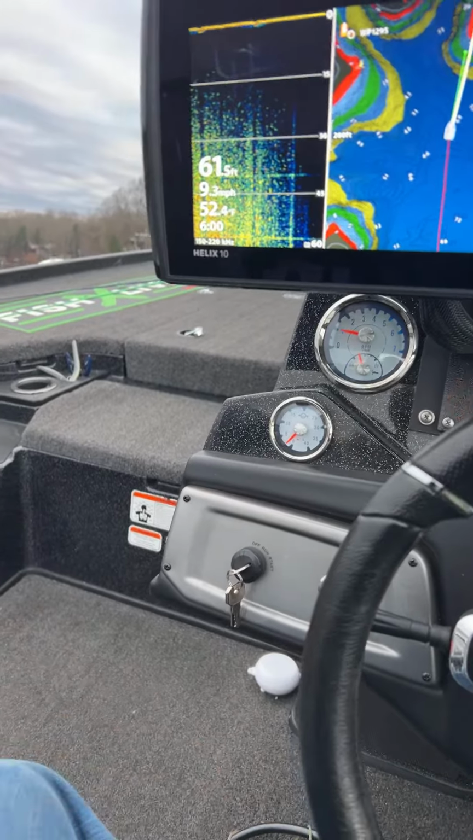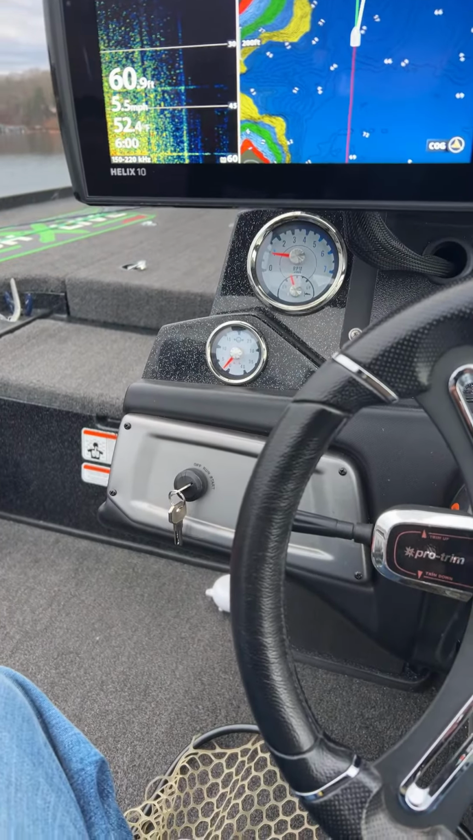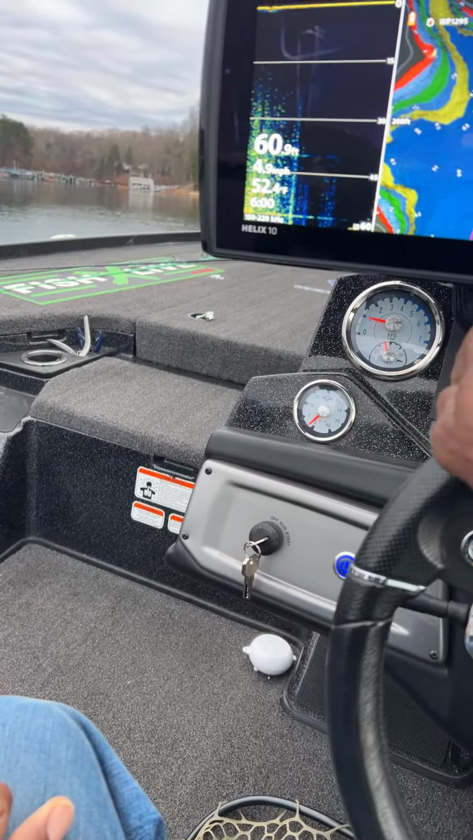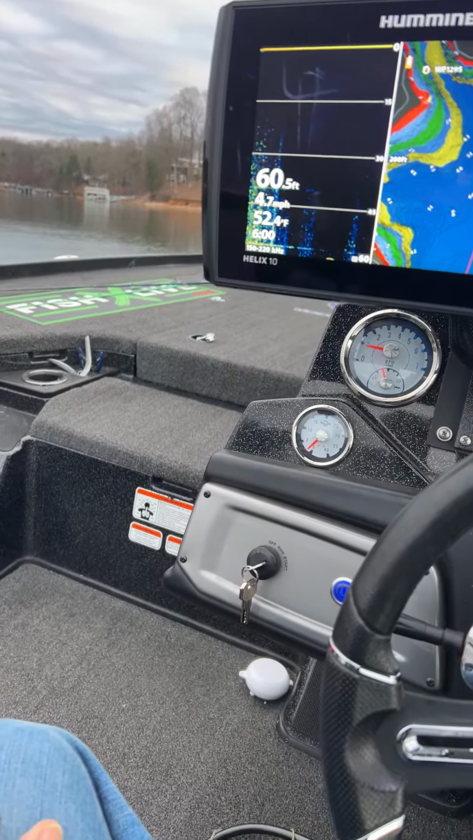All right, we're gonna start scanning. Shout out to the bass hunter in the chat. What did he say? He said, I was on Lake Martin yesterday and I could not find any bait fish also. So how'd you do out there? You were fishing a tournament, right? How'd you do in your tournament?